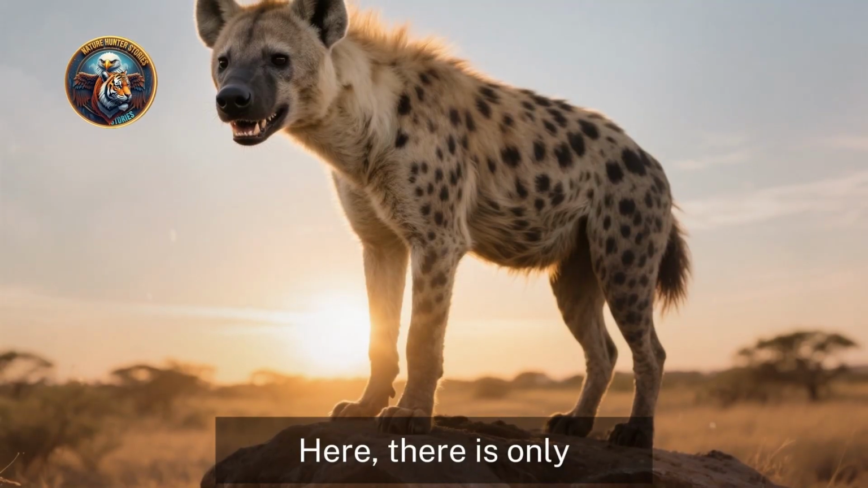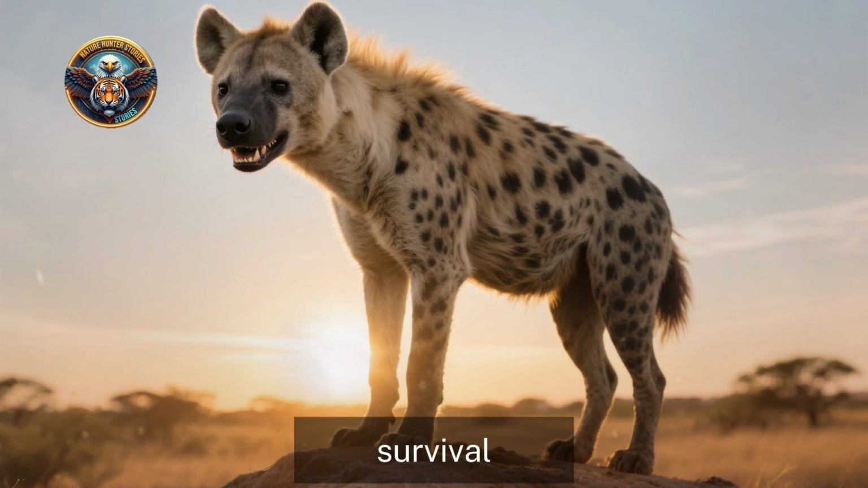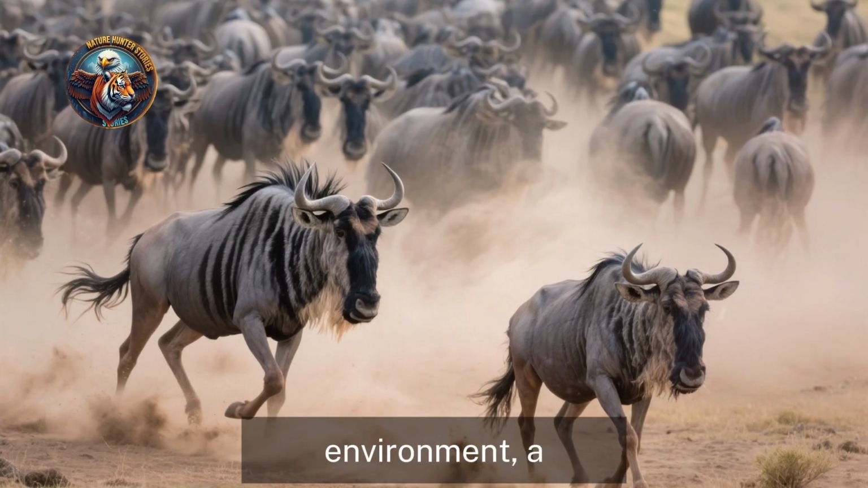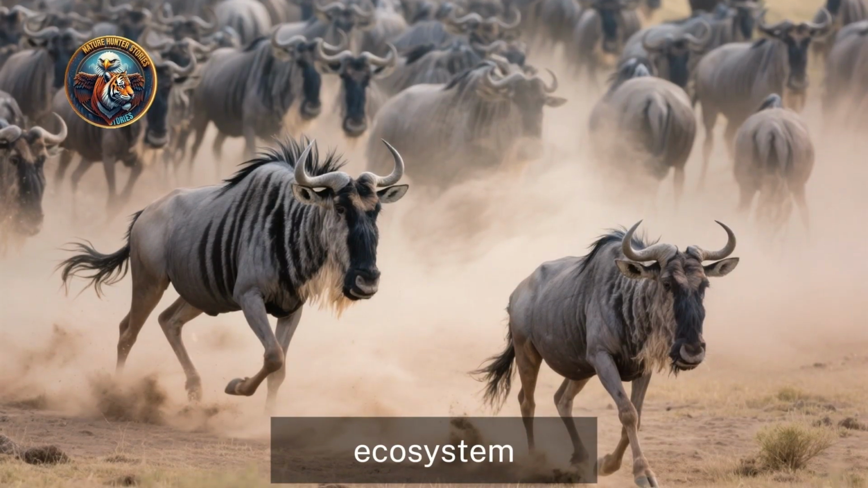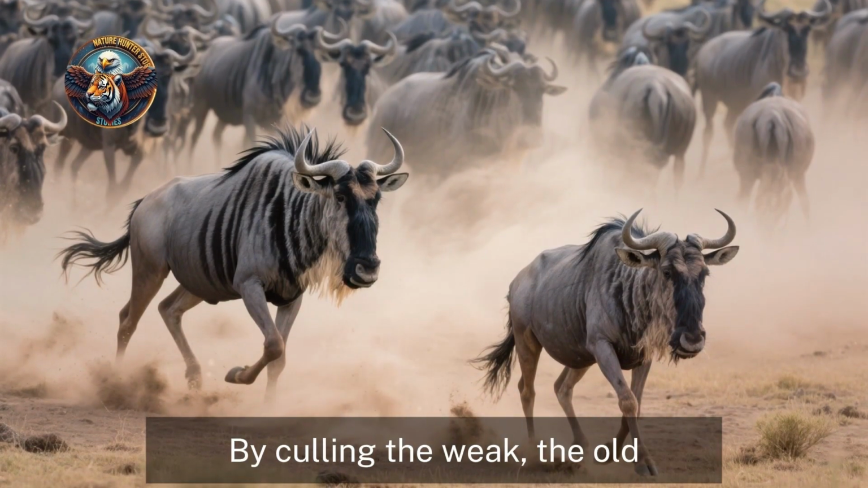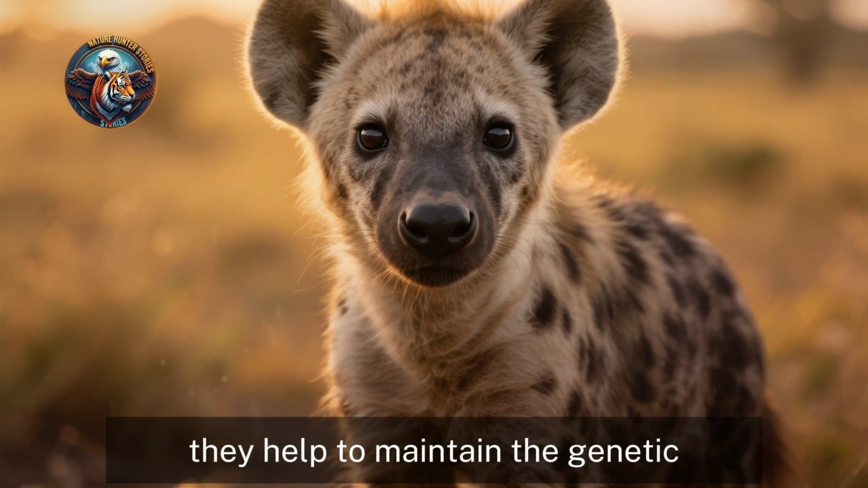The hyena is a master of its environment, a perfectly adapted predator that plays a critical role in the health of the ecosystem. By culling the weak, the old, and the sick from herd populations, they help to maintain the genetic strength of prey species. They are not villains. They are vital cogs in the intricate machinery of the African wilderness.